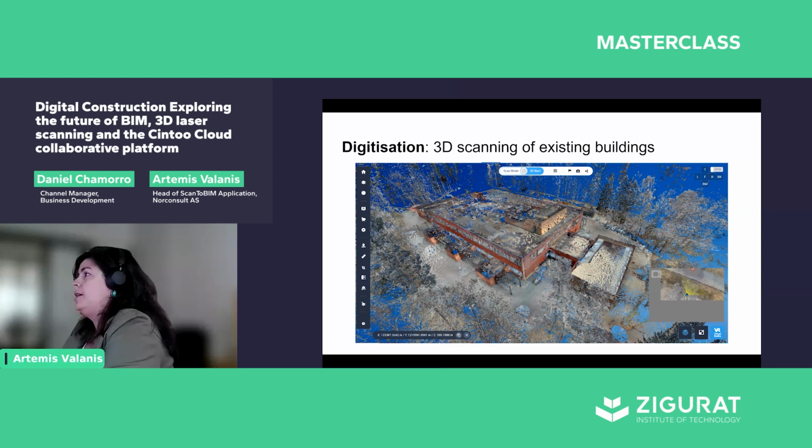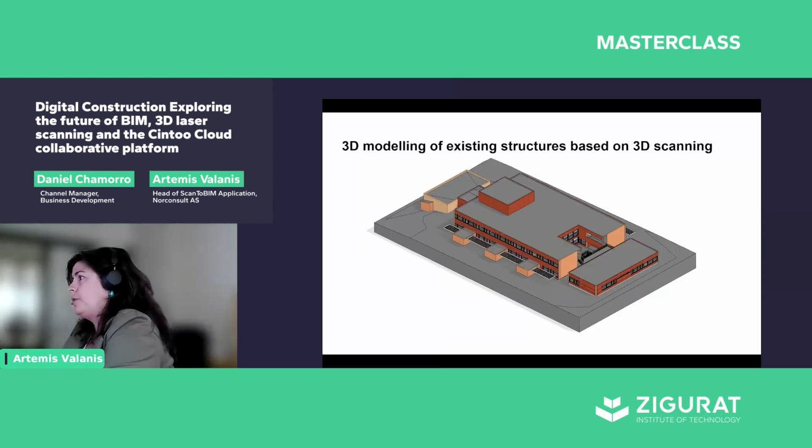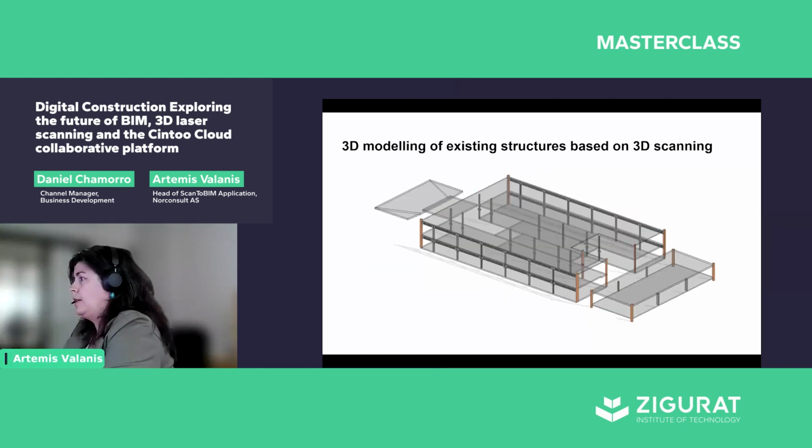Based on 3D scanning, we create models of existing facilities. And we also create models of the structure, combining both scans and drawings and other information that is available to us.